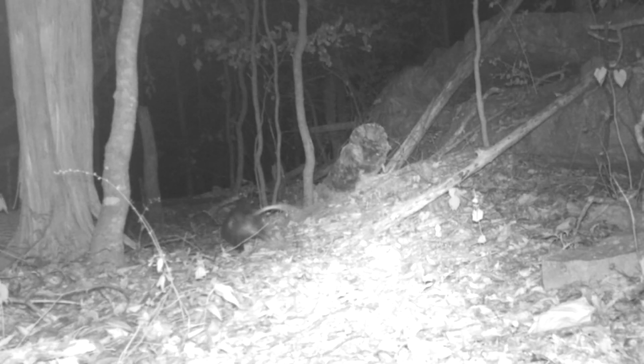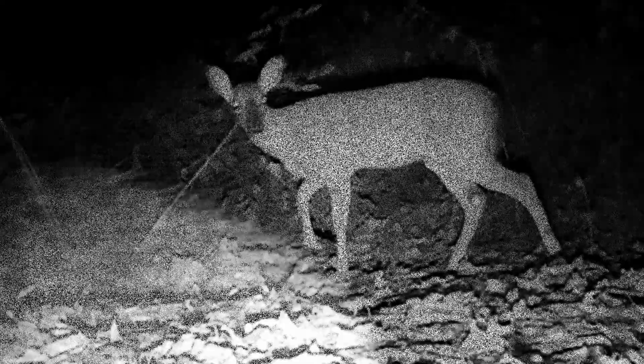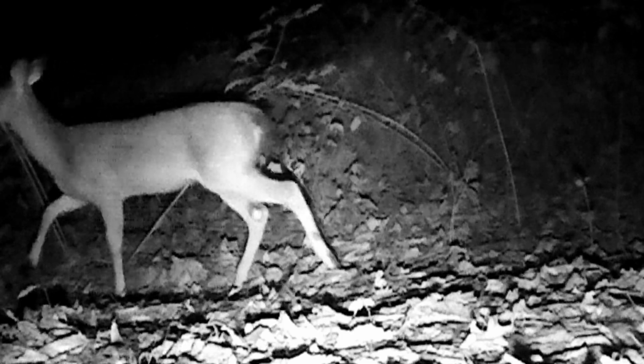Didn't have none at the hotel at night. My camera didn't take none at night. But up on the ridge, there's a possum moving through. And down at the pond, it's check-in time. Coons are always here. Their favorite spot. And so are the deer. They all love this pond. There's a little pond right in front of the camera at night. Still browsing.